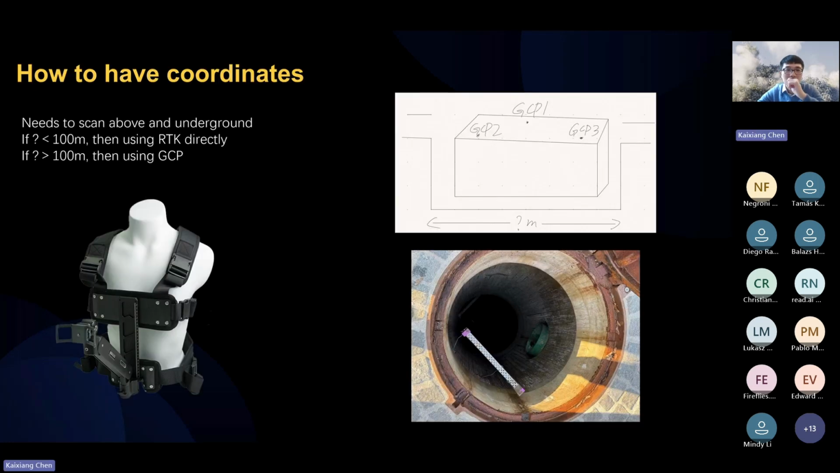And then in the end, in some projects, the customers also want to add coordinates to the point cloud, even though there is an underground tunnel. And this is possible. So it depends on the project. For example, for this project, it is an underground tunnel, and it depends on the length of the tunnel.